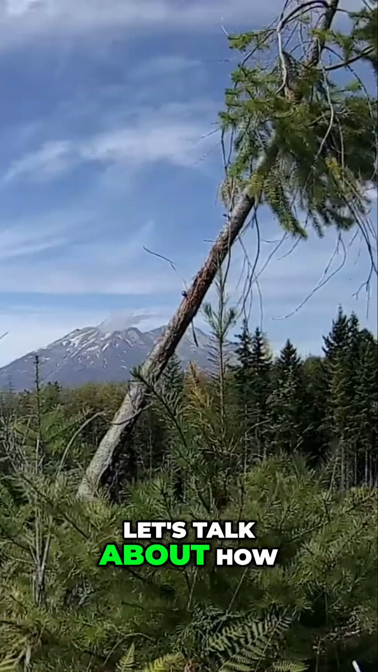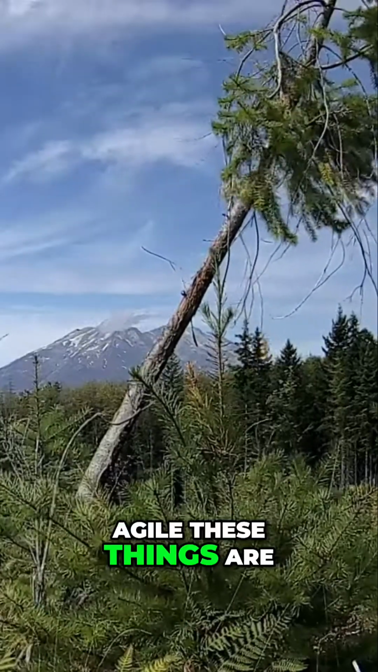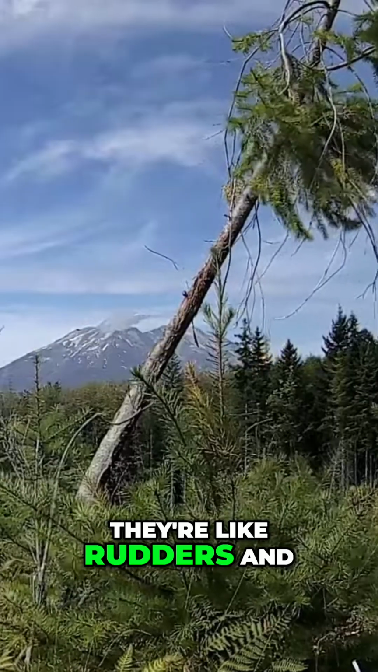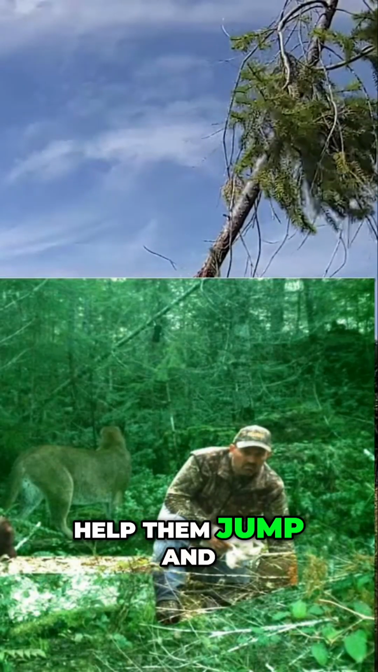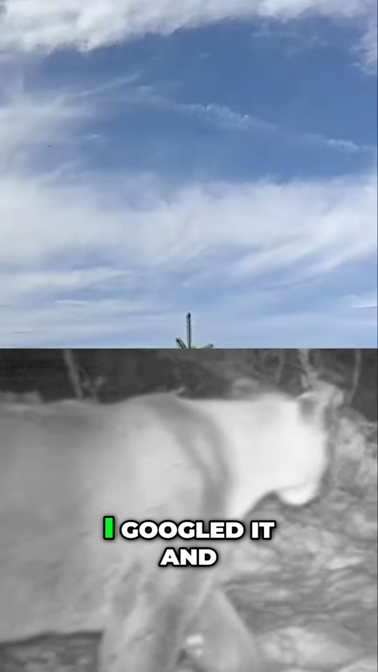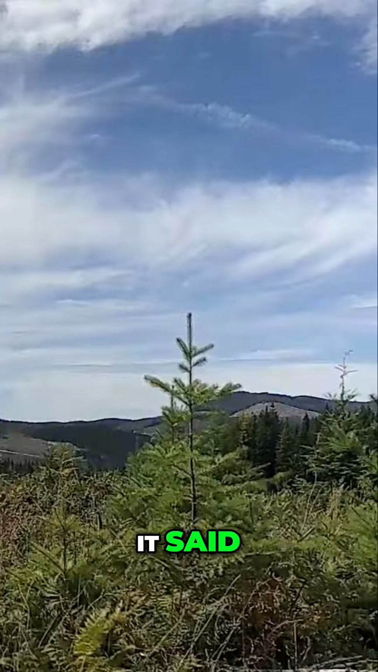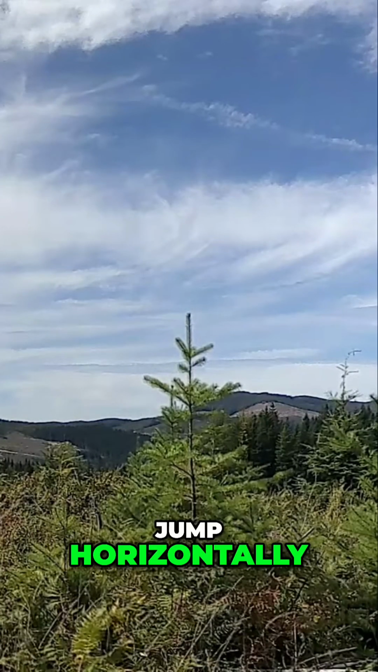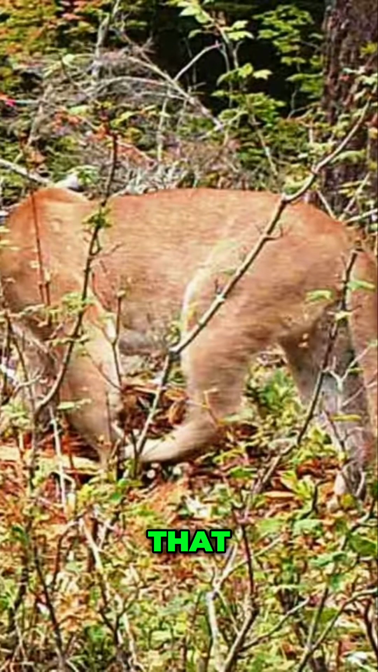Okay, let's talk about how agile these things are. They have like 4-foot tails. They're like rudders and help them jump and steer and run and climb fast. But what is amazing is how they can jump. I looked up, I Googled it, and it said that a cougar can jump horizontally 40 to 45 feet.